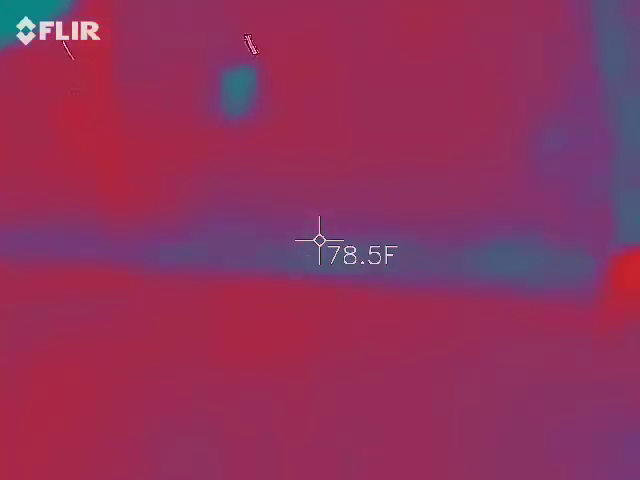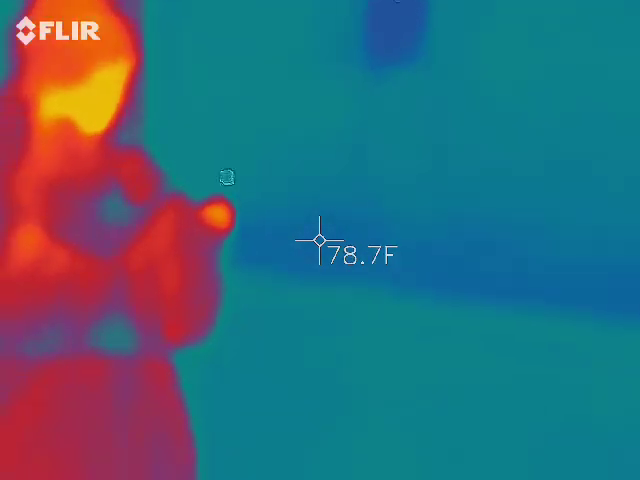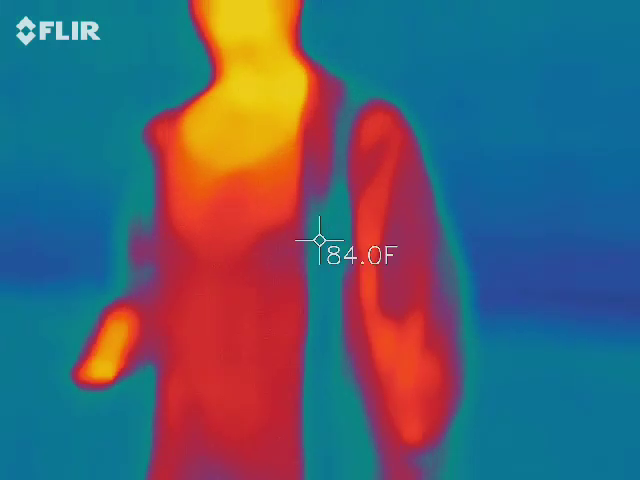Do more of it. You're not measuring anything. Oh, because it's the same temperature. Well, it's high 70s. You're not telling me if anything is changing. Nothing's changed. Keep going.